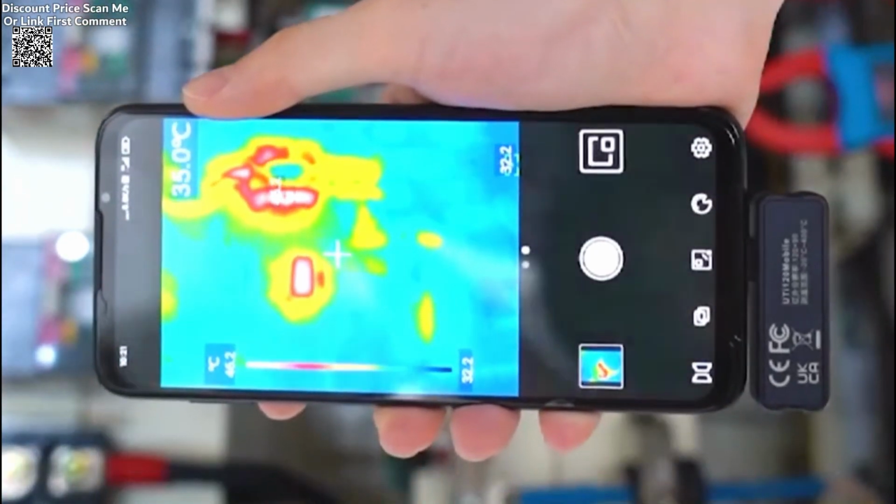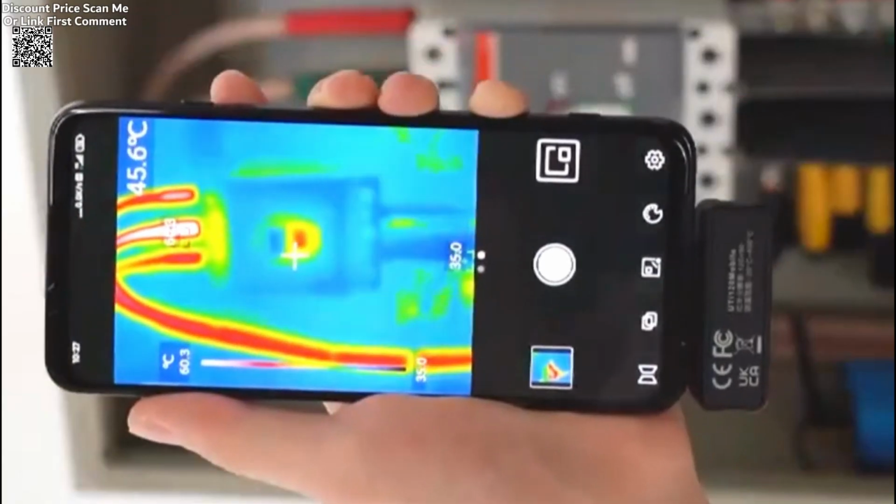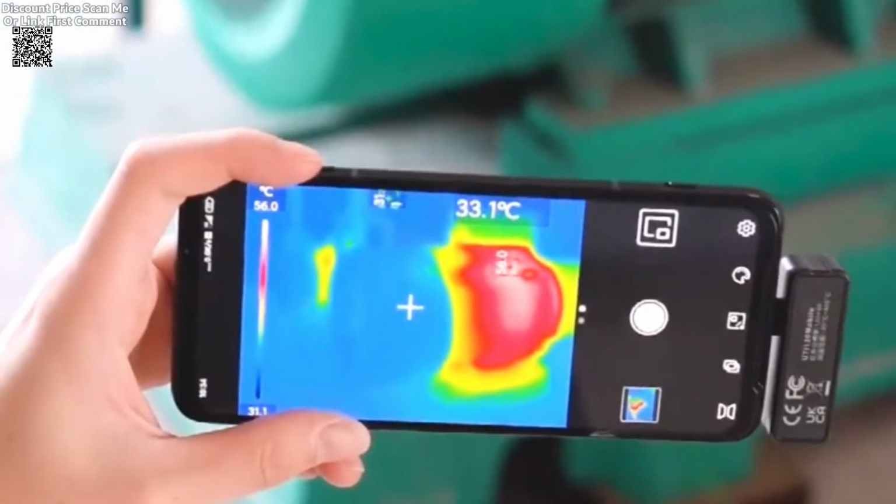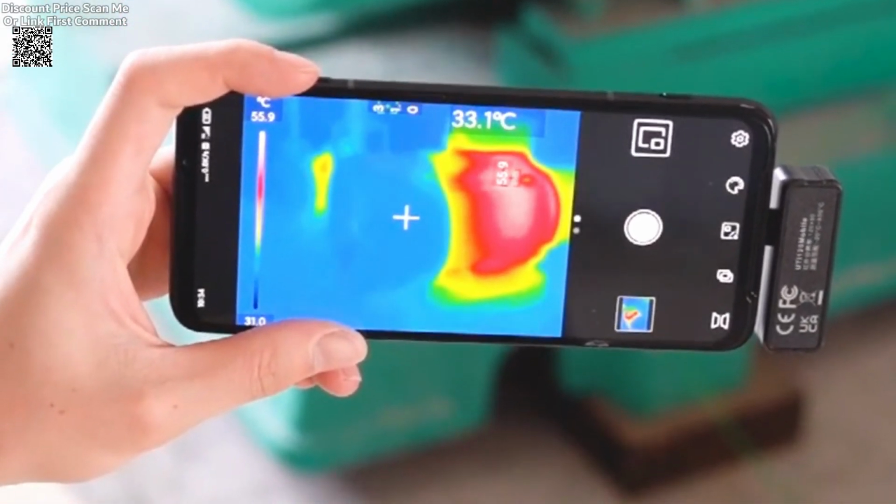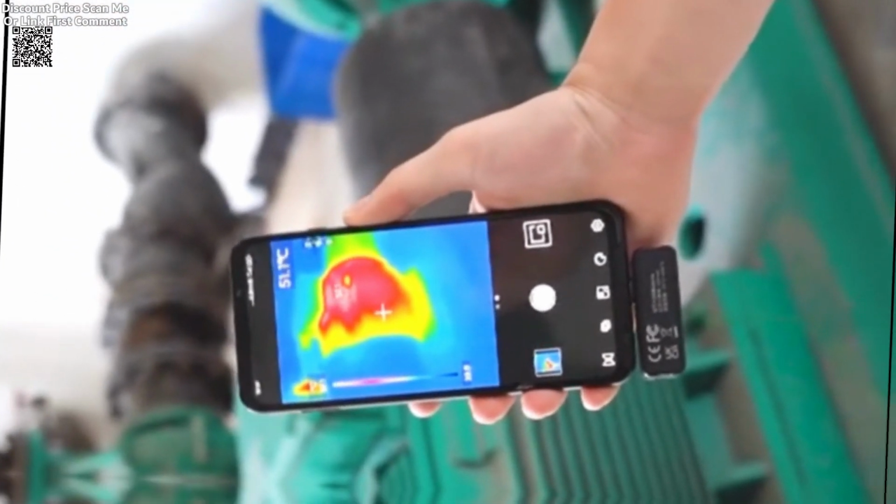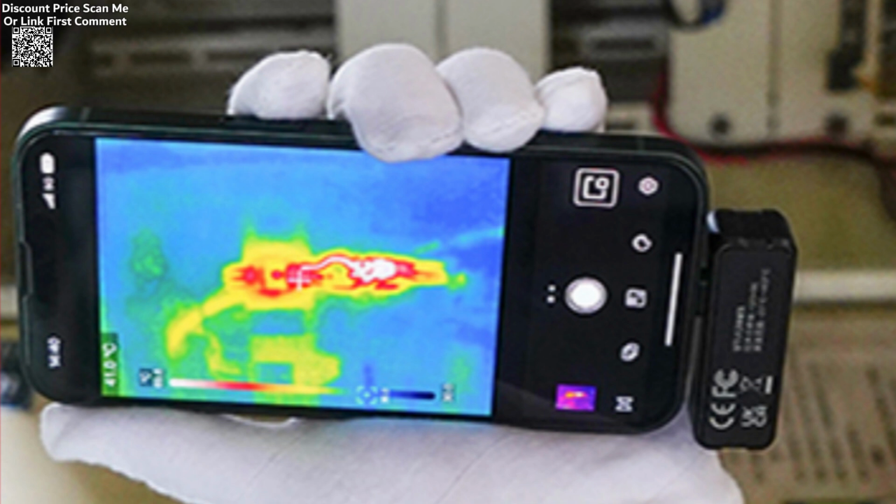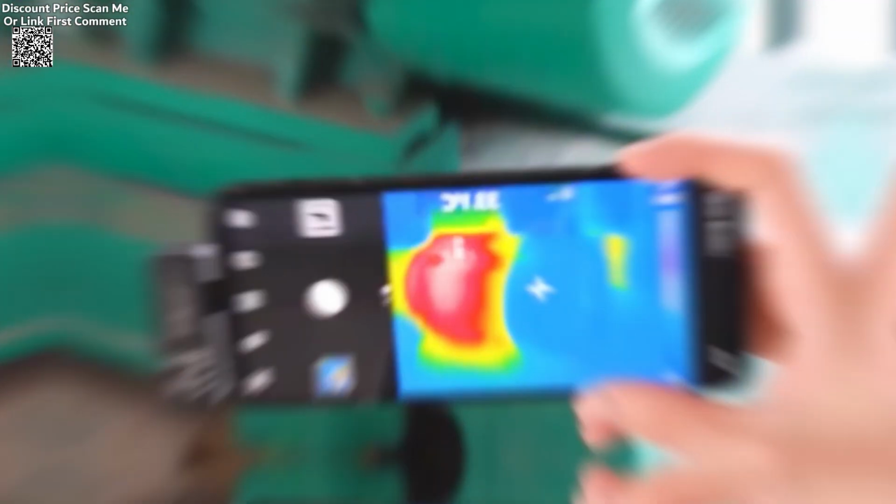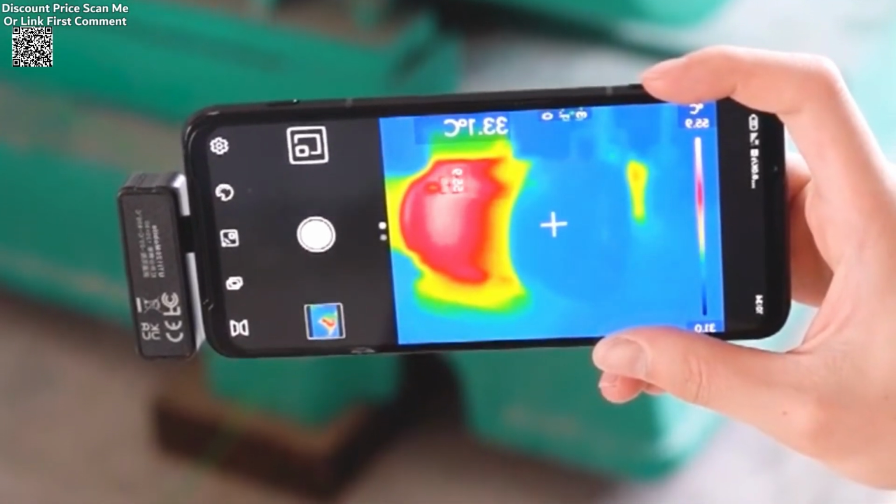The device also includes advanced functionalities such as auto alarm for high and low temperatures, as well as auto tracking for hot and cold spots. These features make it easier for users to pinpoint critical temperature variations, whether they are inspecting electrical systems, checking for insulation gaps, or monitoring industrial equipment. The UTi120MS is equipped with a variety of tools to enhance its usability, including an on-display screen analyzer that supports 6 points, 6 lines, 6 rectangles, and 6 circles.